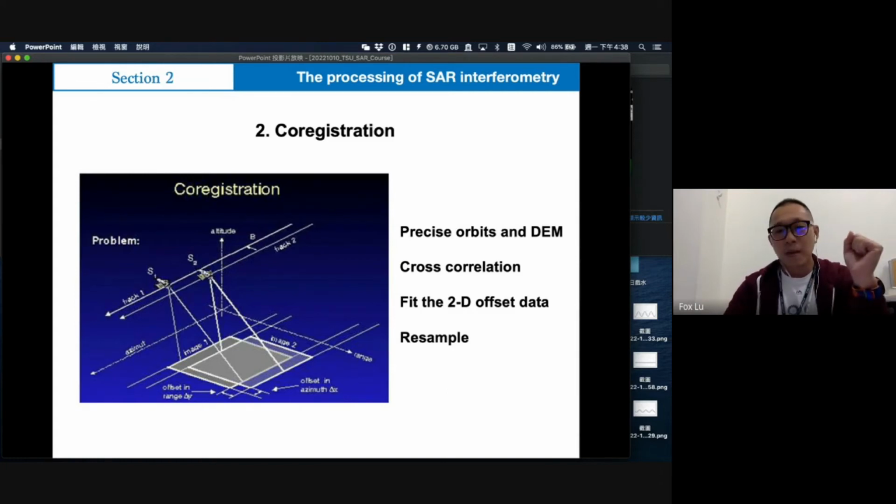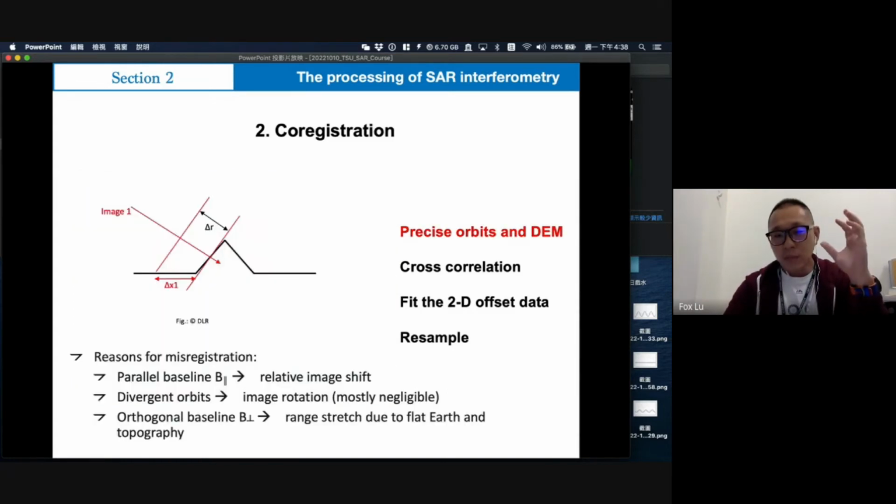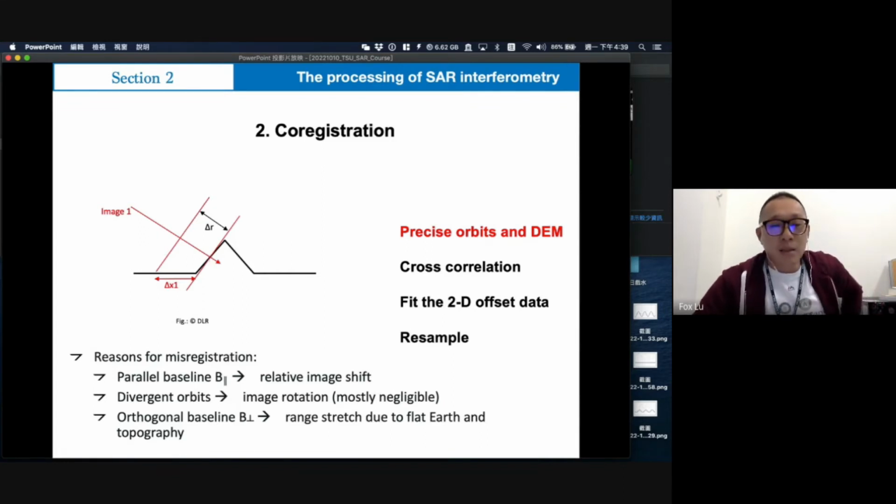Here is an example: when the first image gets the precise orbit, we can get quite good look angles and know how far the surface deformation is, the DEM, and how the look angles change between the geometry of the satellite and the ground.